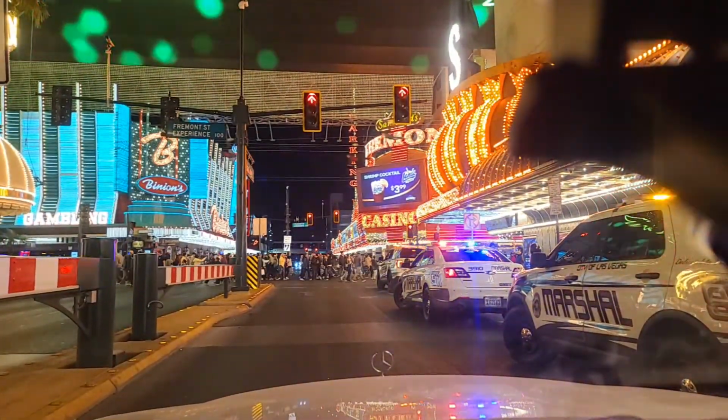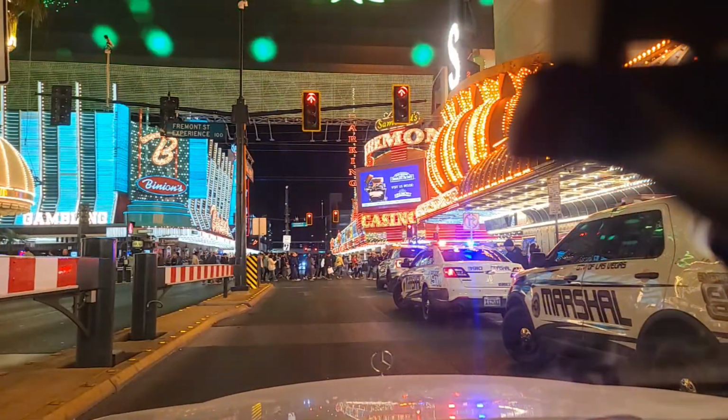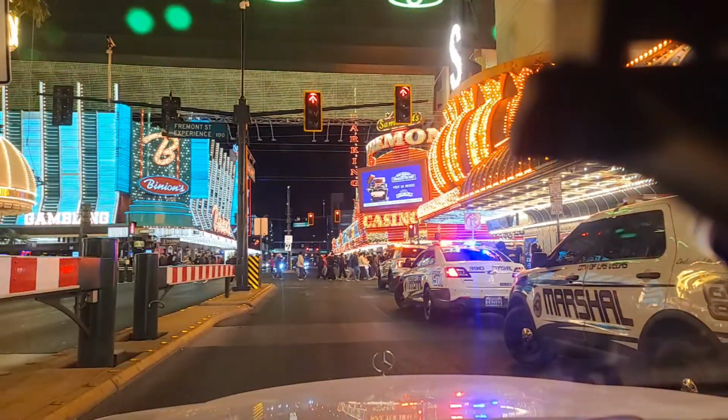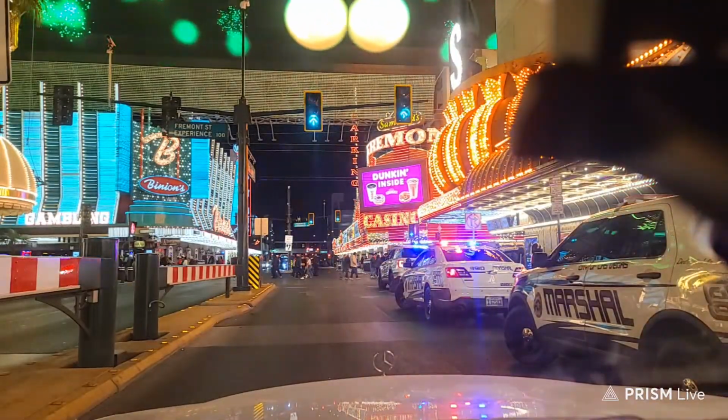As you see the masses, there's some zip liners going by. All sorts of different stuff going on down here. Binion's over there on the left. I call this the big corner: Fremont Casino, Four Queens, Binion's, and the Golden Nugget there. All here downtown Las Vegas.